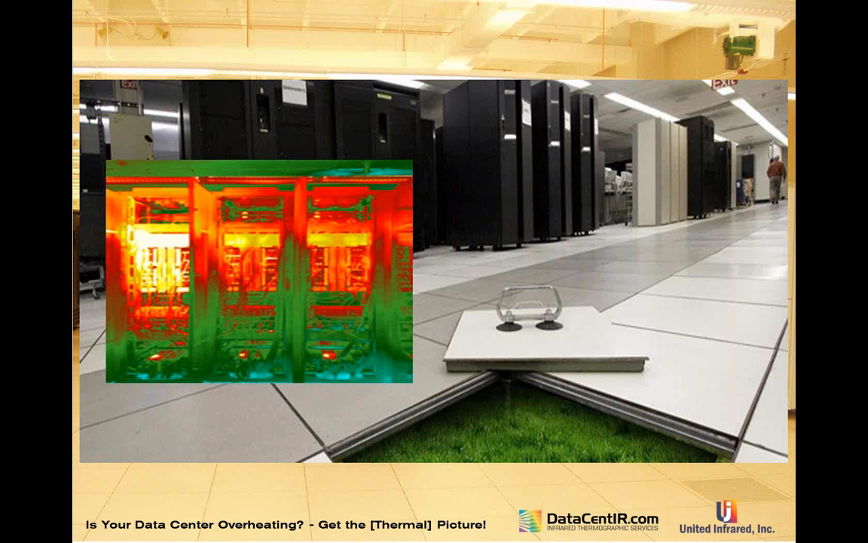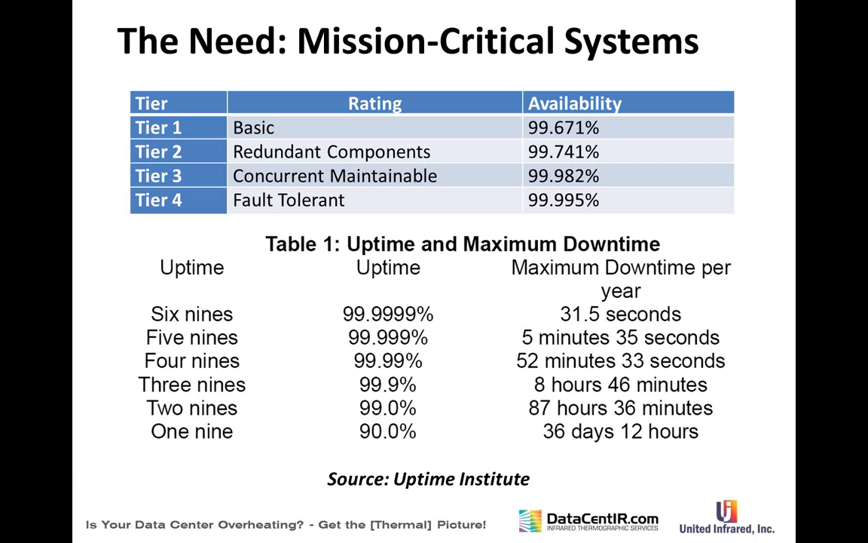Now, overheating data centers cause downtime, increased electrical use, equipment wearing out before its design life. Now, the IT department, the facilities management, and the business management all need to buy into the idea of reducing the heat in the data center.